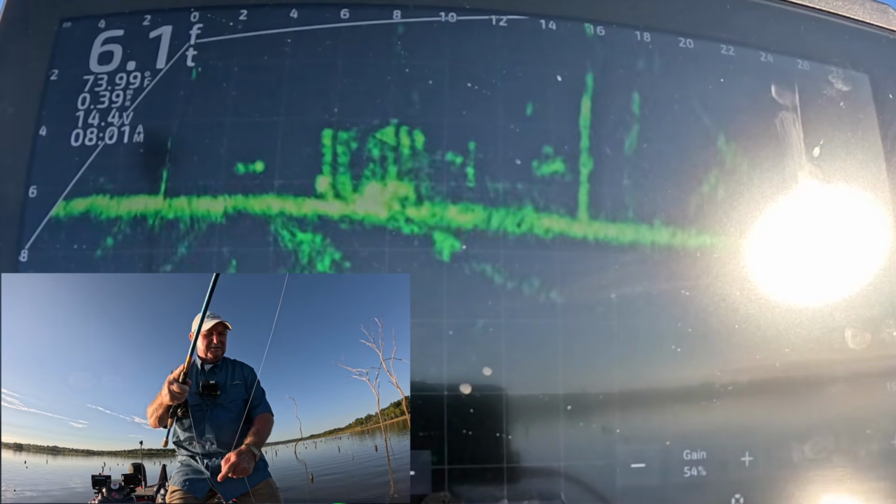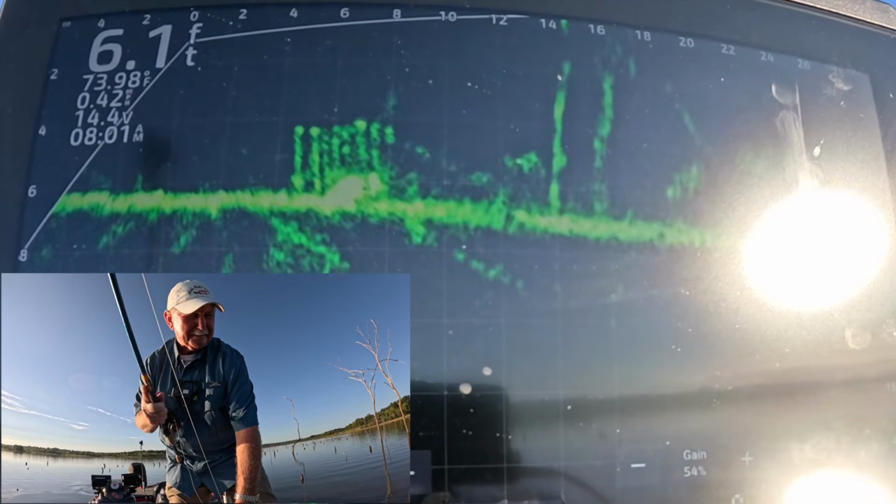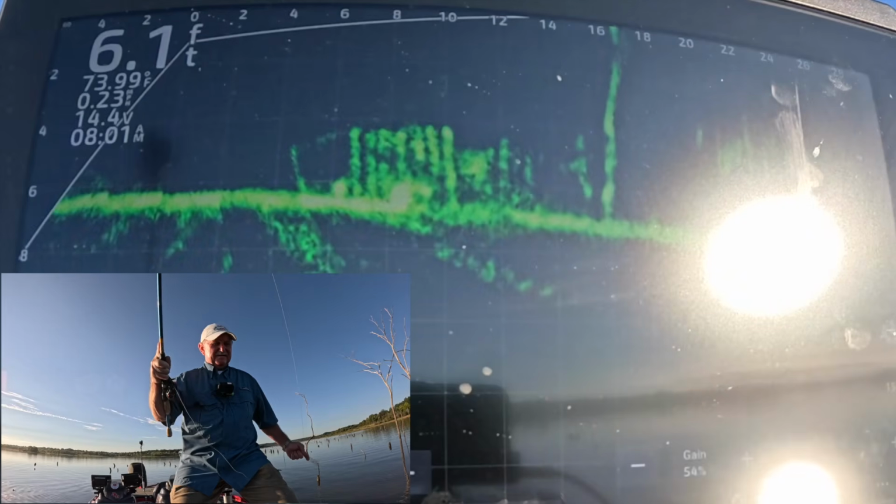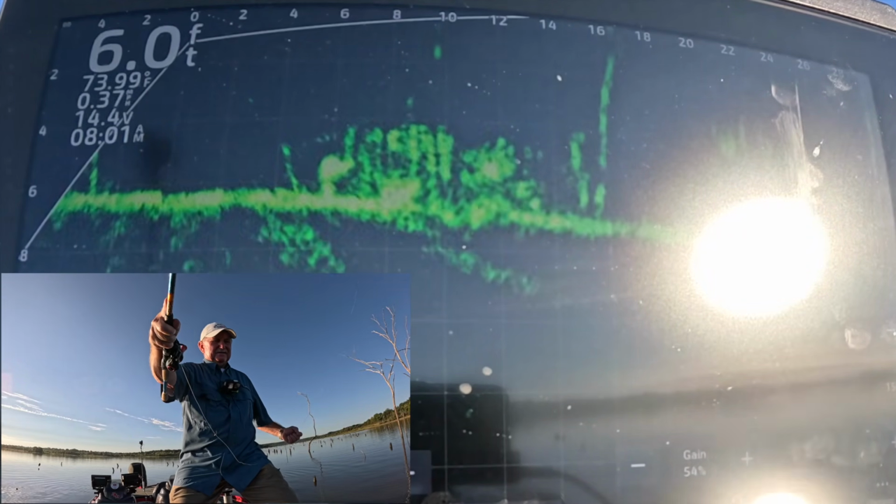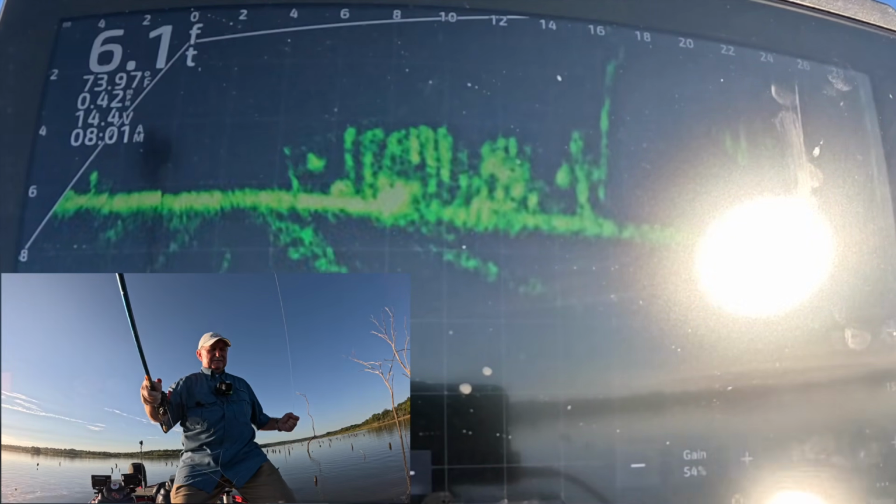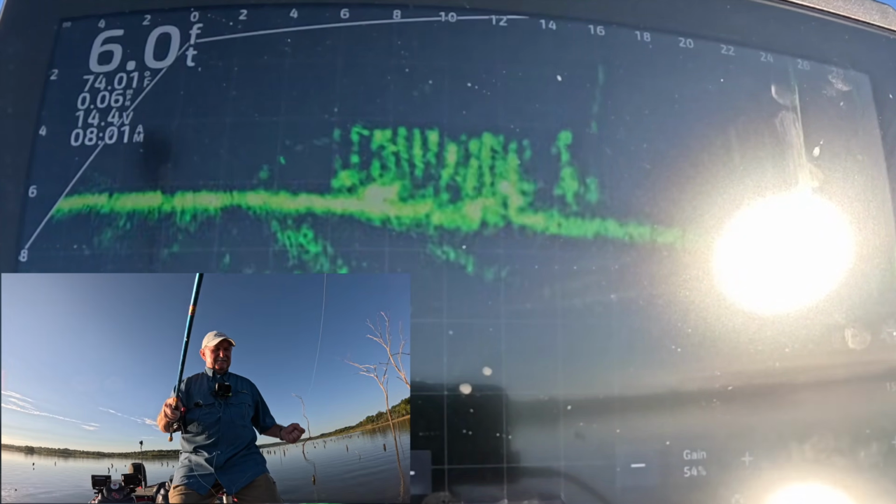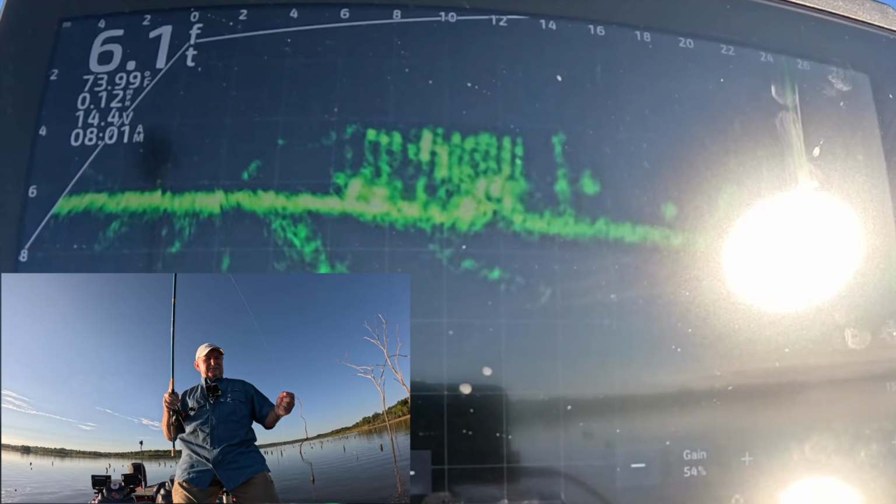Let's put the poles down. I'm not seeing a lot, but could be a sneaky one in there hiding down close.